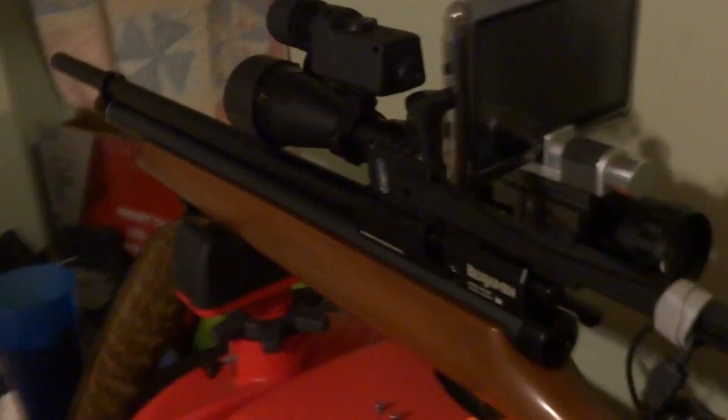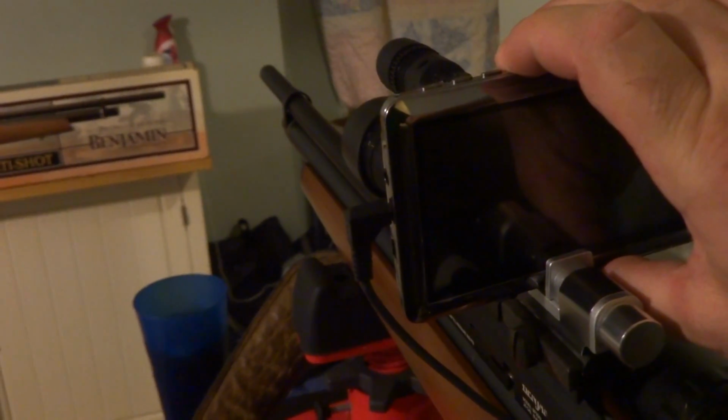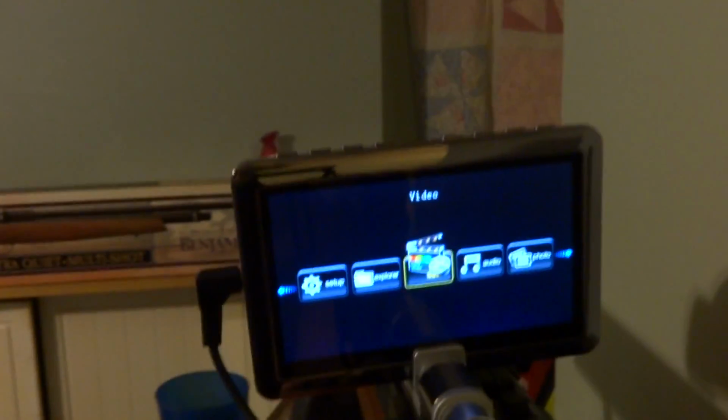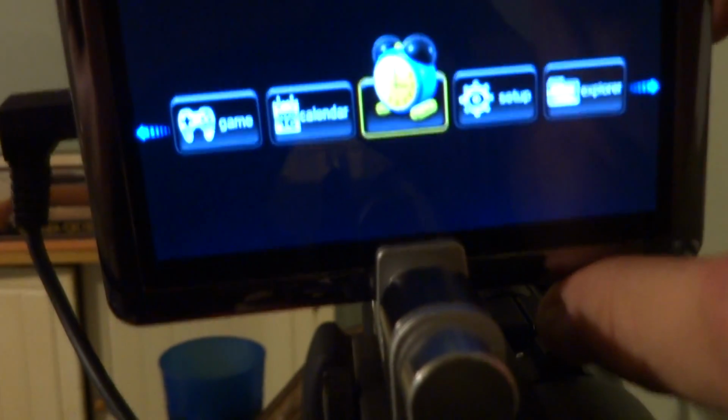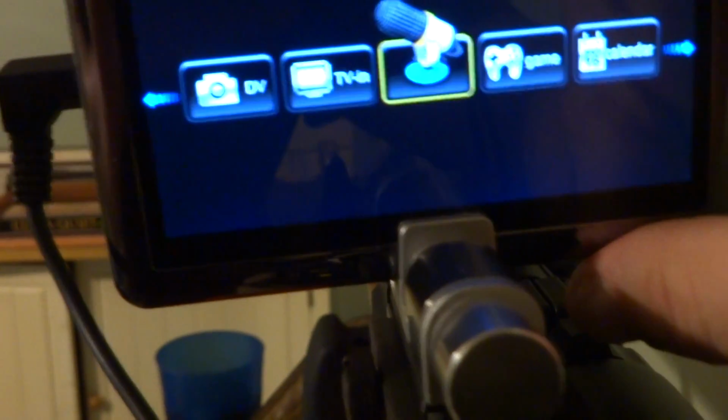And I'll give you a demonstration of what you actually see through the camera, because what you see through the camera is really not that bad. Through the DVR, it's not bad at all. What is bad is when you have to record with it.